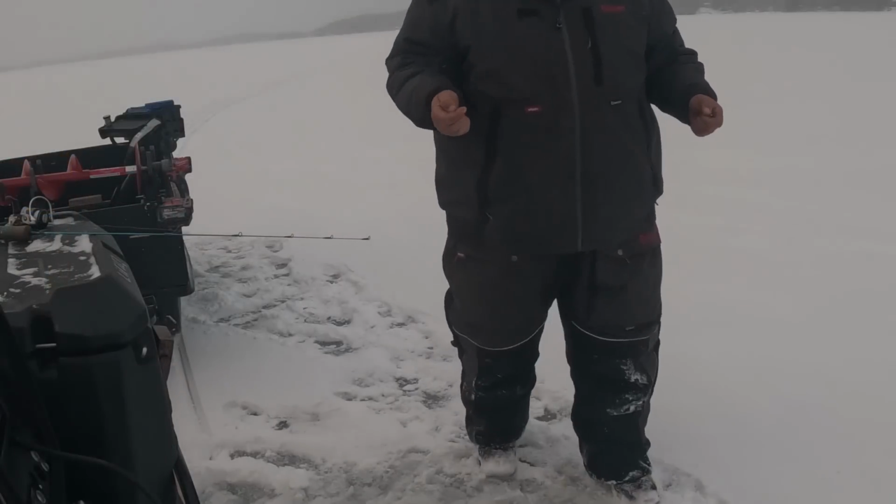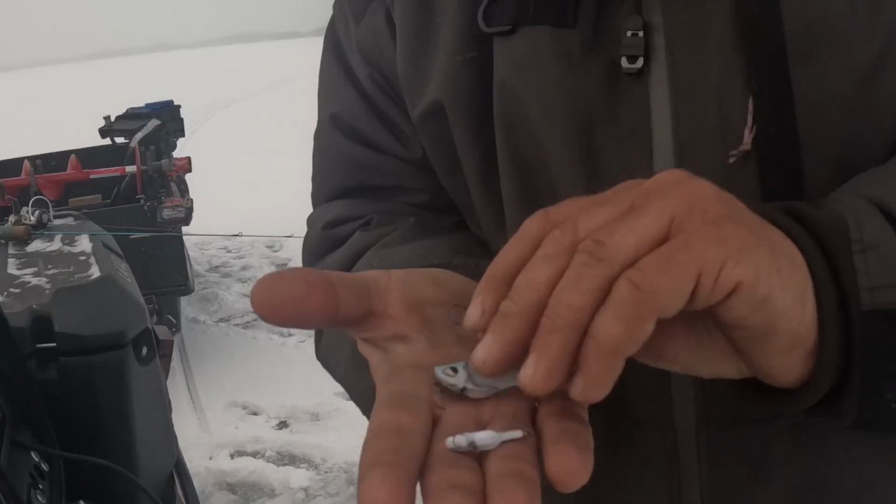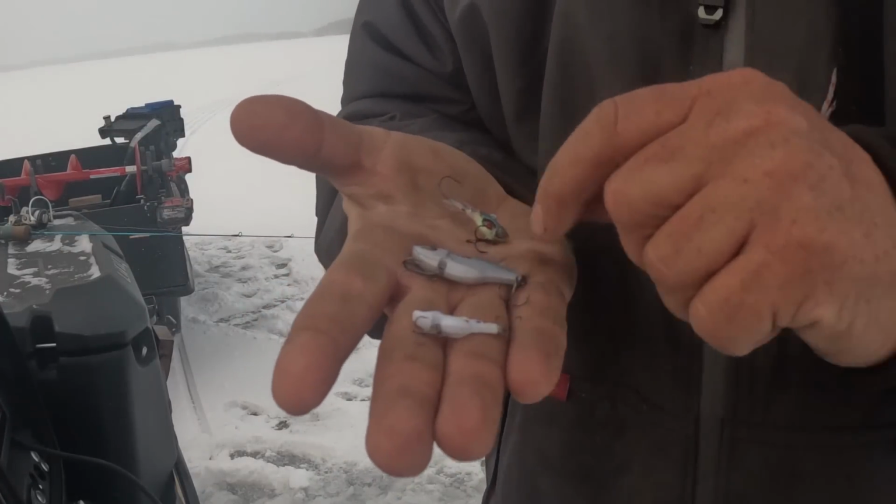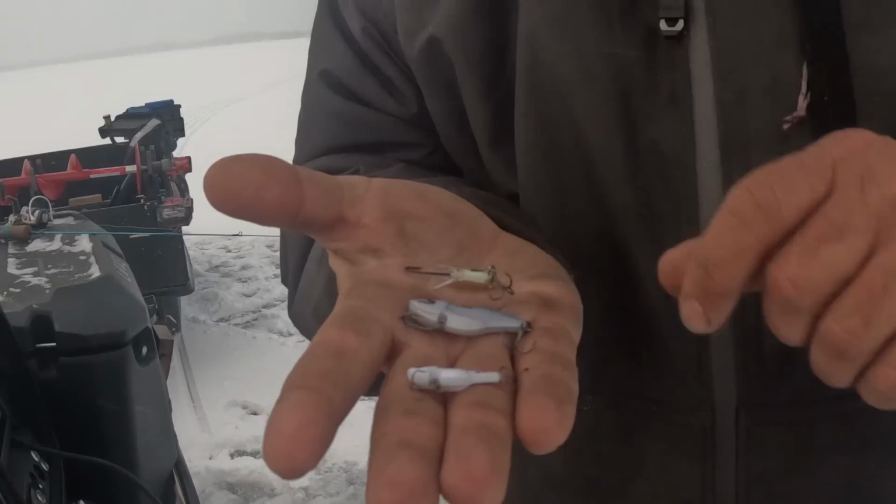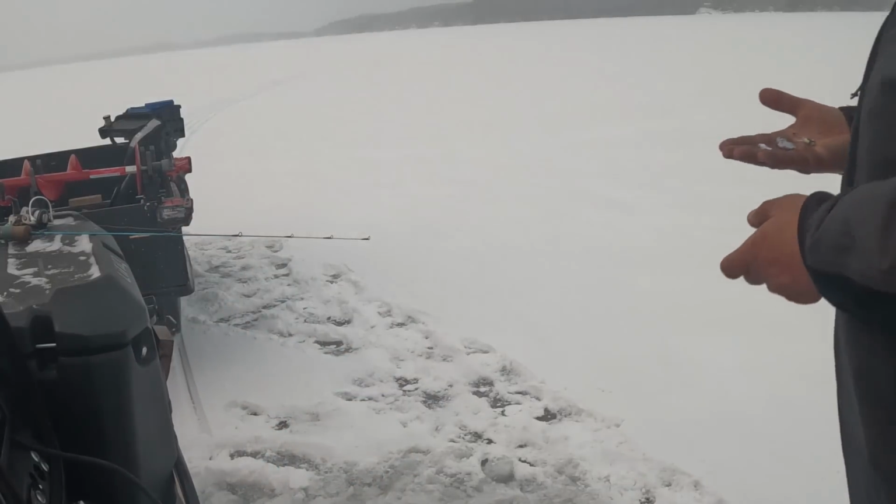All right, baits today. I got the Castmaster Rattlemaster down there. I got two sizes of V-rod right here we're gonna put down. If they're not chewing on the big one, we'll go down to the little one. And then I got a TT hammer right there. Pretty good size baits for crappie. So we're gonna go after them today hard.